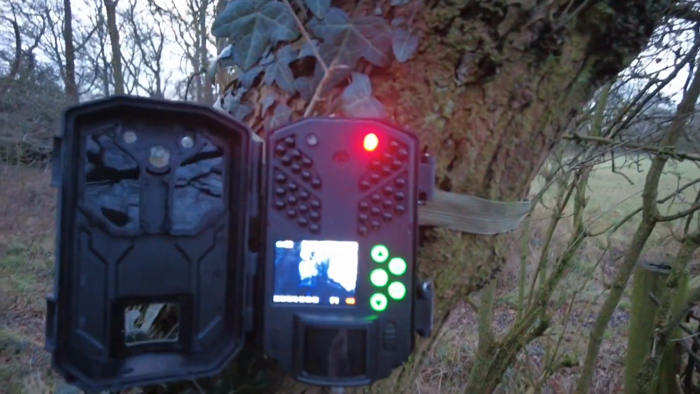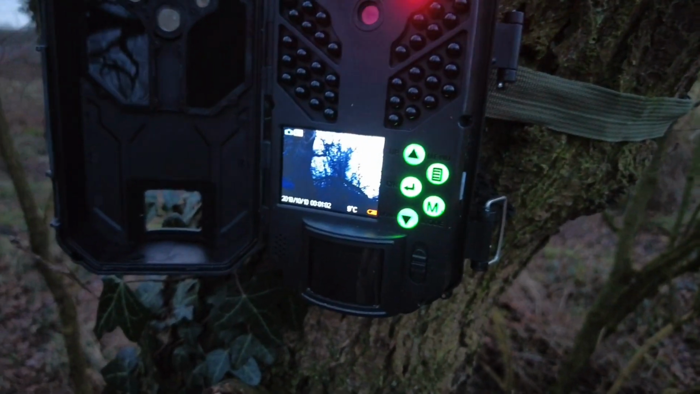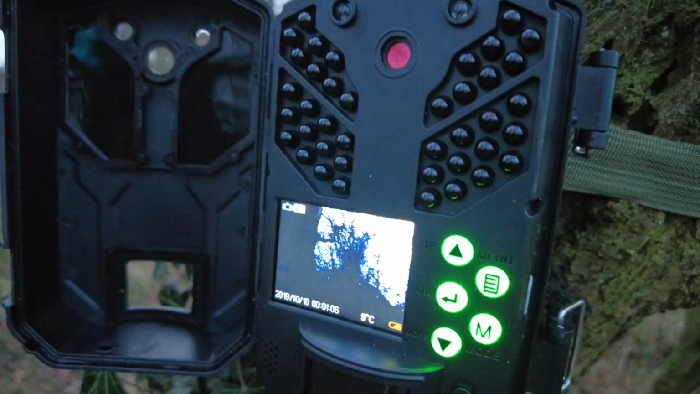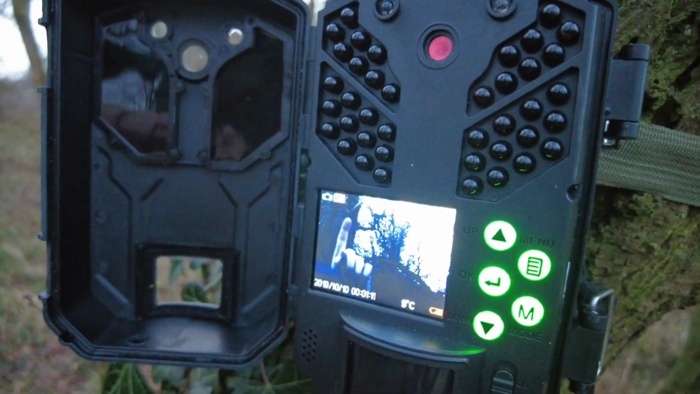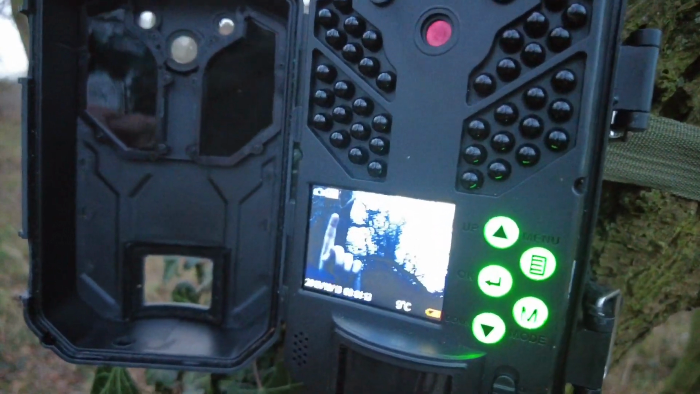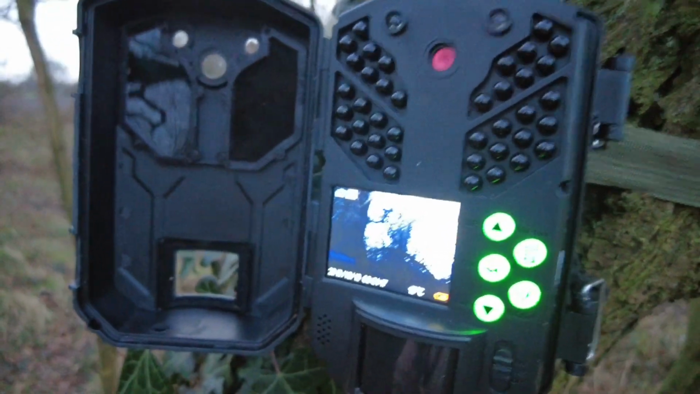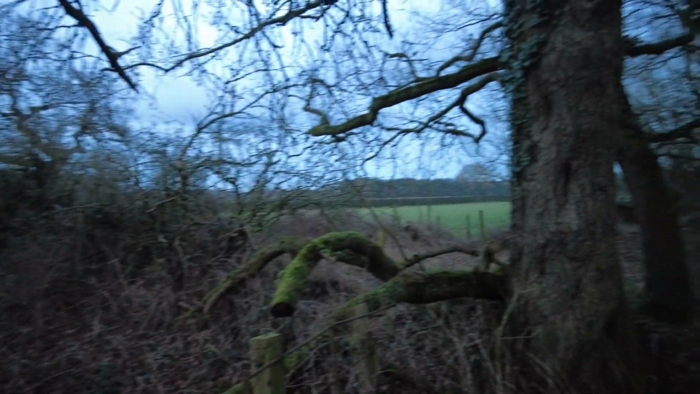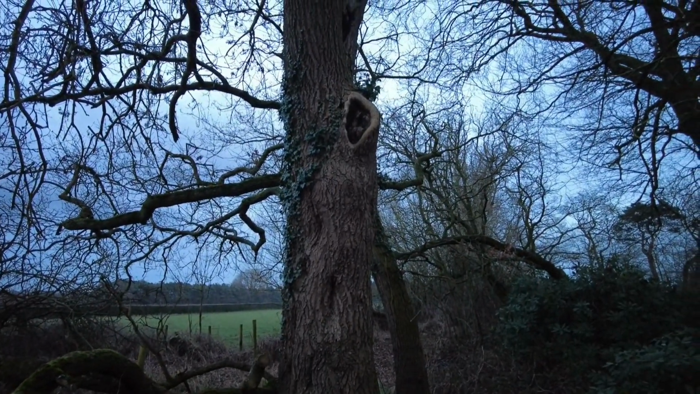So it's on the tree here. Hopefully you can see there that it's not quite. That's our hole at the top of the screen there. So we need to get that really in the centre of the screen. So I'm going to try and adjust this now and see if I can achieve that. Show you the hole. As you can see, it's a lot higher than the camera, so it just needs that adjustment.